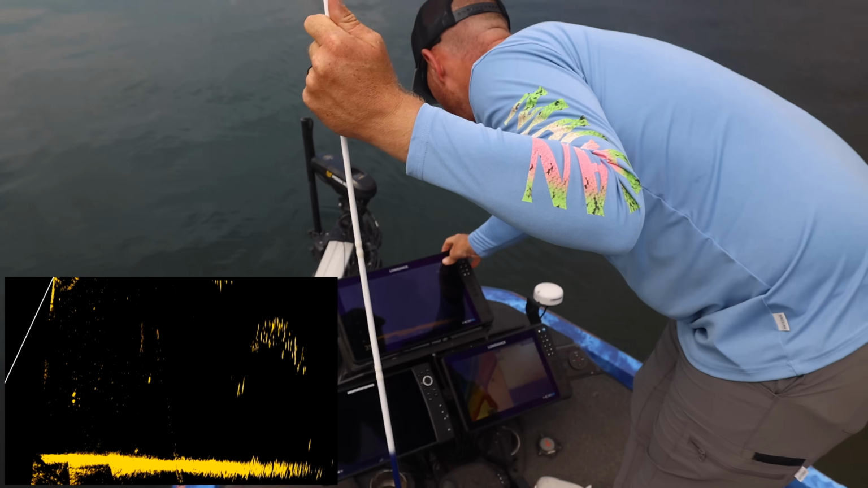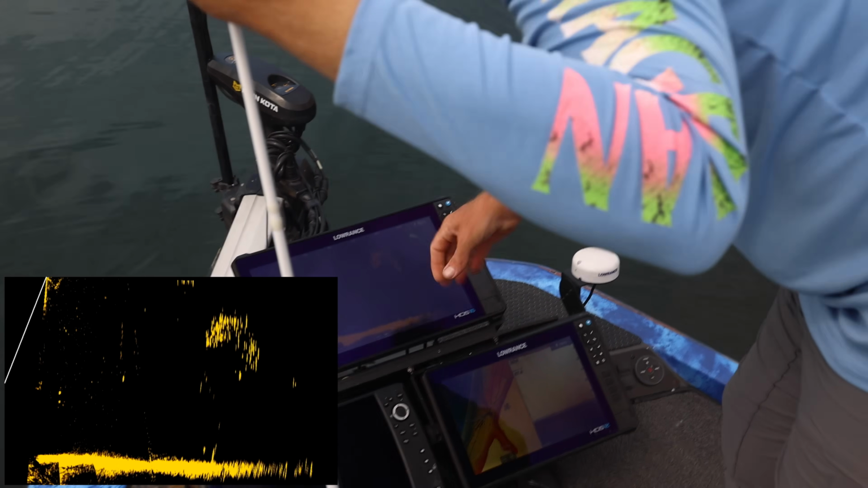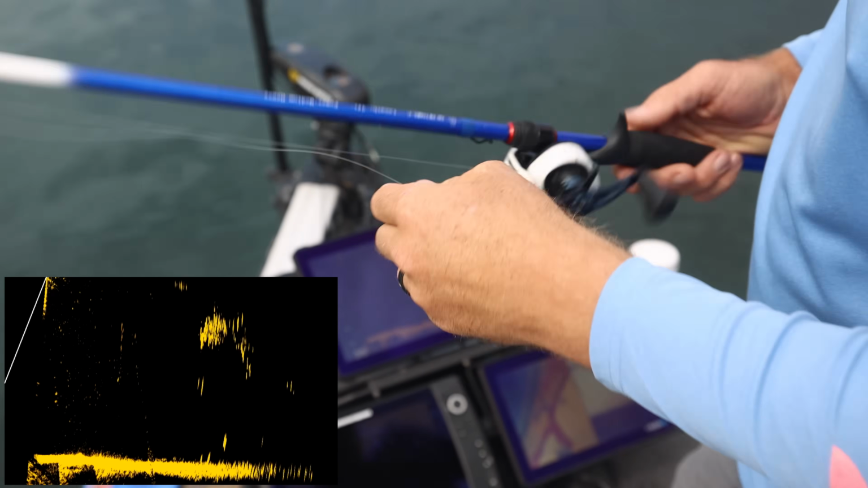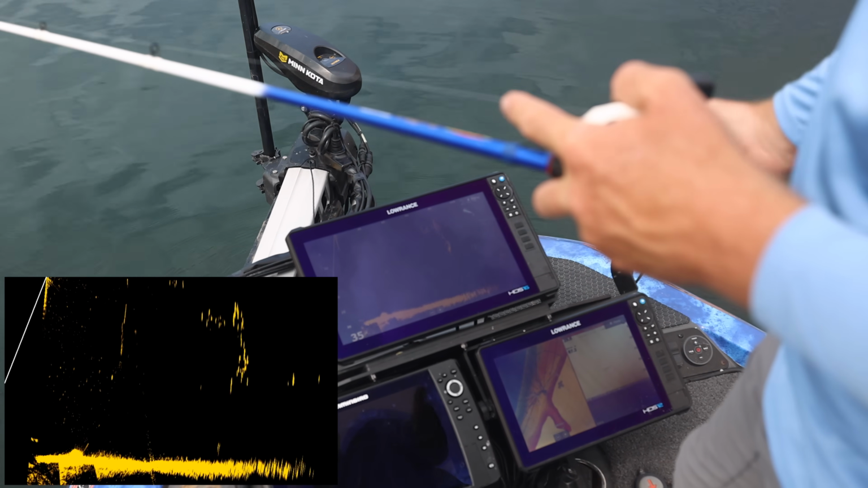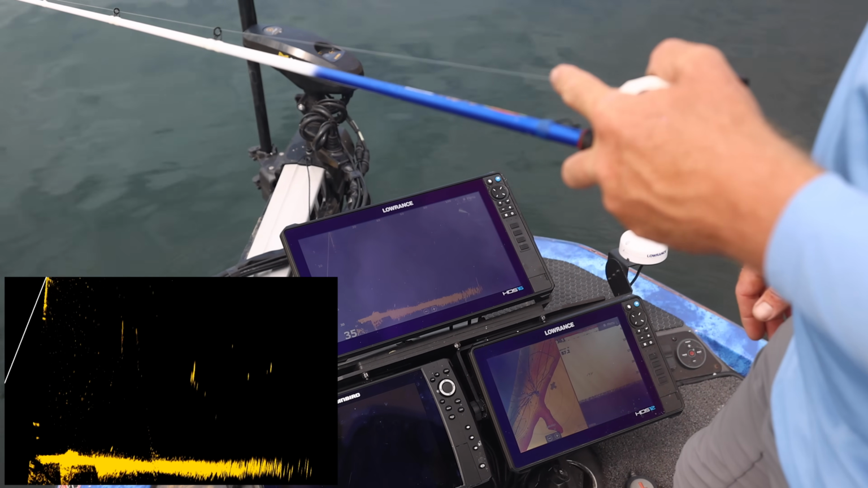Let's just put it to, like, right now it's 100 feet. Let's go to 120. Back off a little bit. You can see there's some bait out there. There might be a largemouth or some sort of kind. You could even see some out there further, but you're going to start to lose a little bit of that clarity. It's pretty good clarity at 80 feet right there. You can sort of see some separation in those fish, see what's going on.